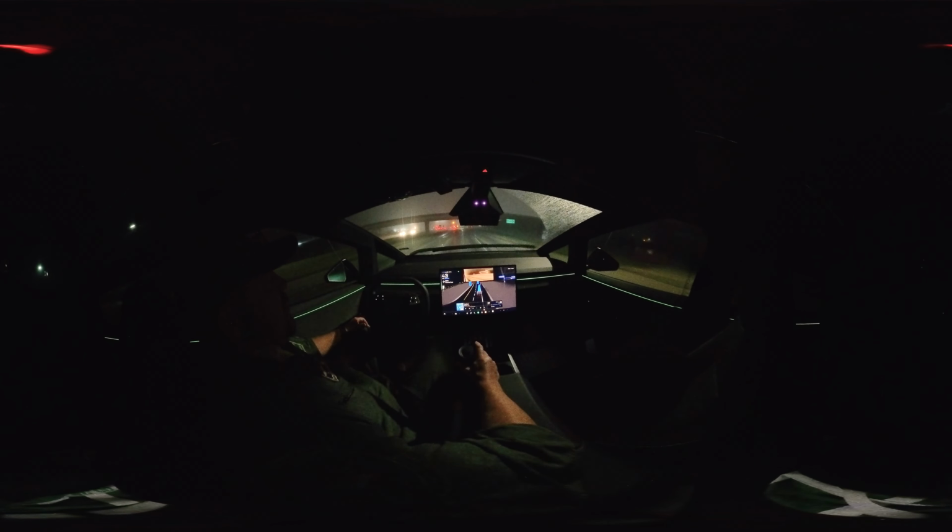Lights come down, this doesn't recognize I'm going 72 in a 55. Following traffic is one thing, but this is something that it's not 100% on. It will speed. You've really got to watch out for the speeding.